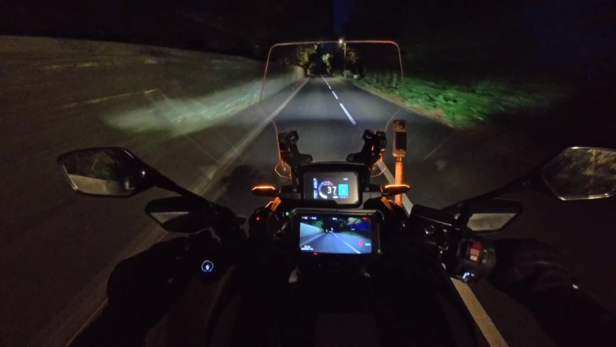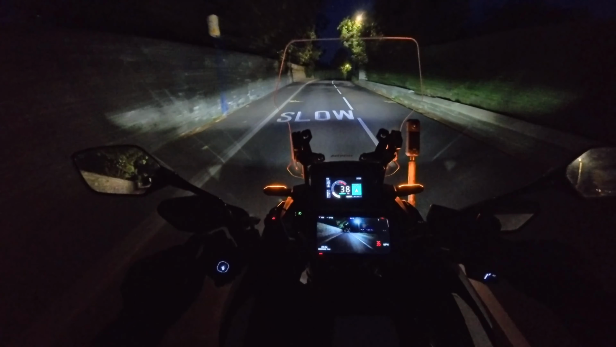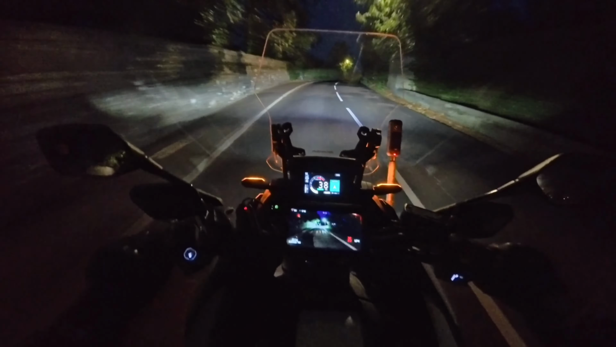This bit here might be a bit better. Oh no, the street lights all the way down by the looks of it. But even so, the lights are doing a pretty good job.